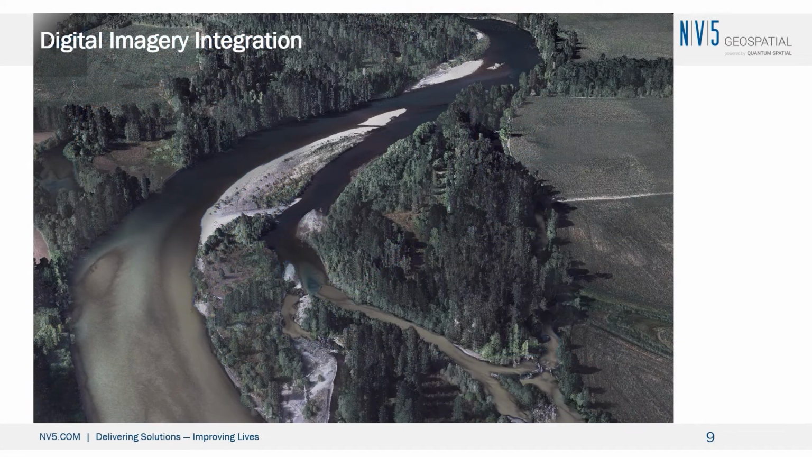Other data that we like to integrate are imagery. So this is just a true color representation, but it can be done with a 4-band image as well. We have a particular approach to doing this to eliminate tree lean and maximize the co-registration between the Lidar and the spectra to allow us to utilize both of those data sets in any kind of subsequent analyses.